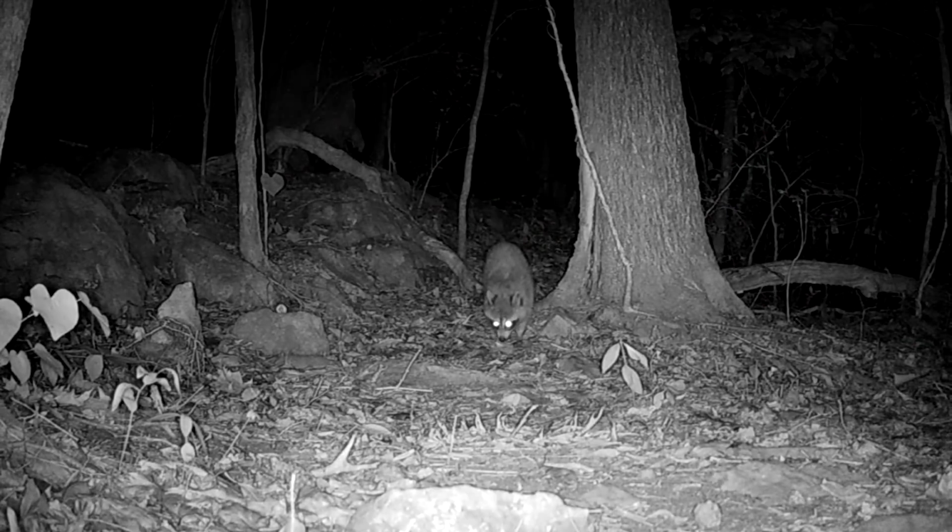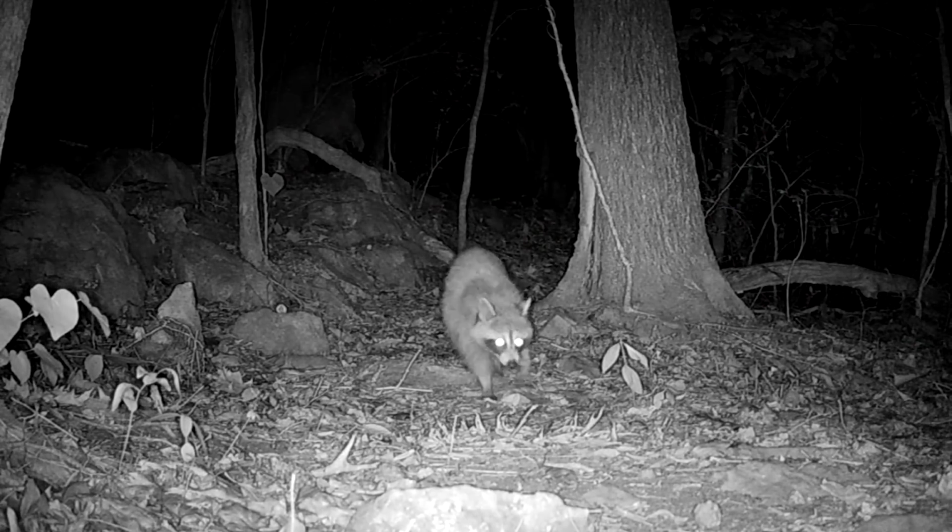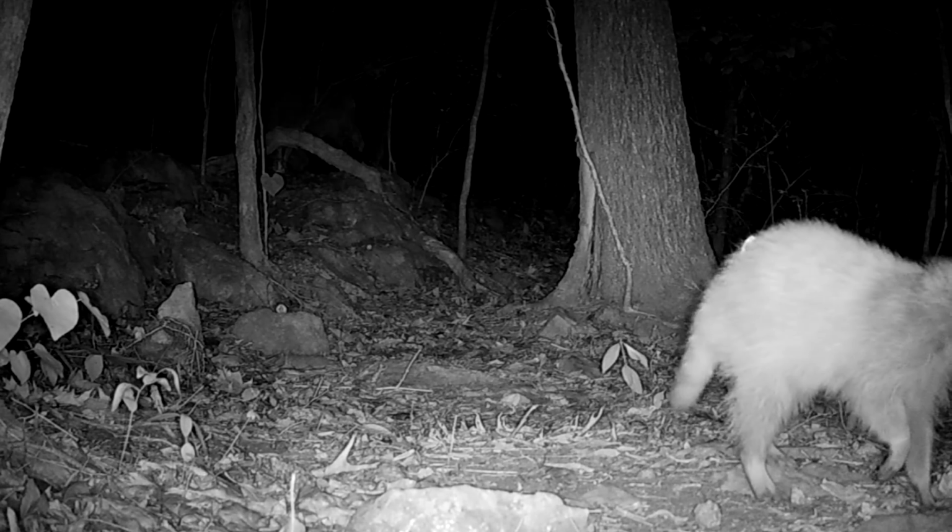But this is a strange picture. What is this? I don't know what this is. I stopped it here. The back of something. I don't know what that is. Strange picture. At the tree. I'm just passing on through. Making around.